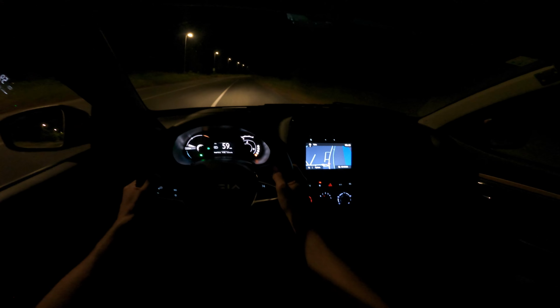Yeah, it takes time to get to 130, but you can hear the wind noise. It's quite excessive. I'm gonna just slow down. Rough asphalt, smooth one, rough. So you can hear some tire noise. This is a smooth part, and then rough part. If it's smooth, it's not that loud.